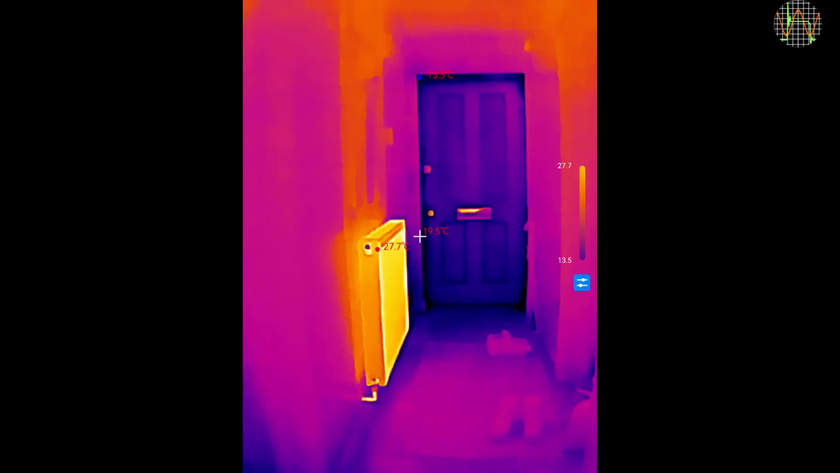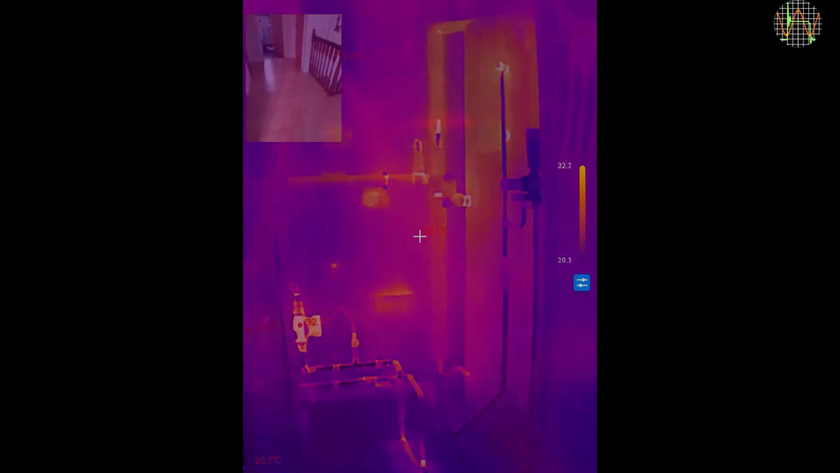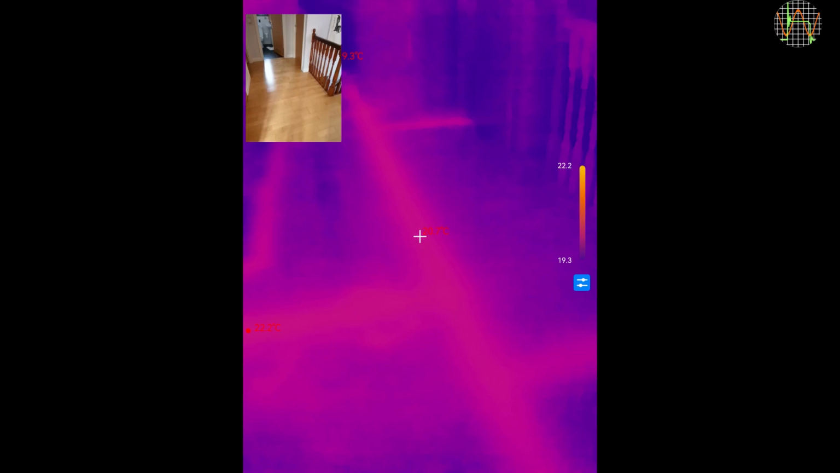Without the macro lens, scanning of large PCB areas from further away works quite well. And directly plugged into a smartphone or tablet, the P2 Pro without macro lens is very suitable to do building and installation surveys in a convenient way. You can also use it to see pipe runs hidden underfloor. For this work, it is far better suited than, for example, the Topdon TS001 with its very narrow field of view.